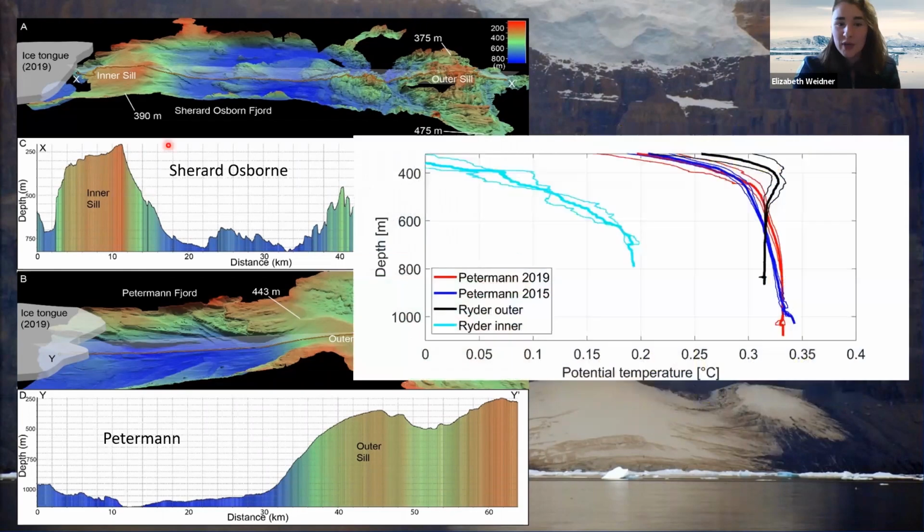And we have also seen this piece of data before. These are the depth profiles of potential temperature at different locations.